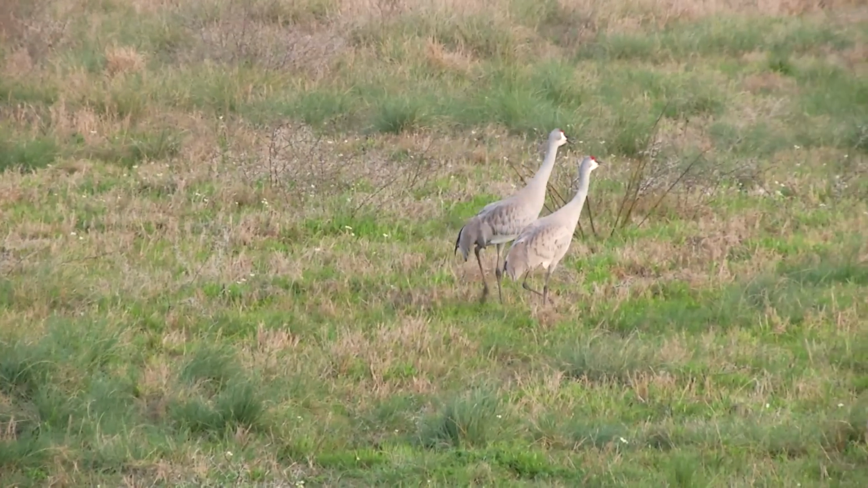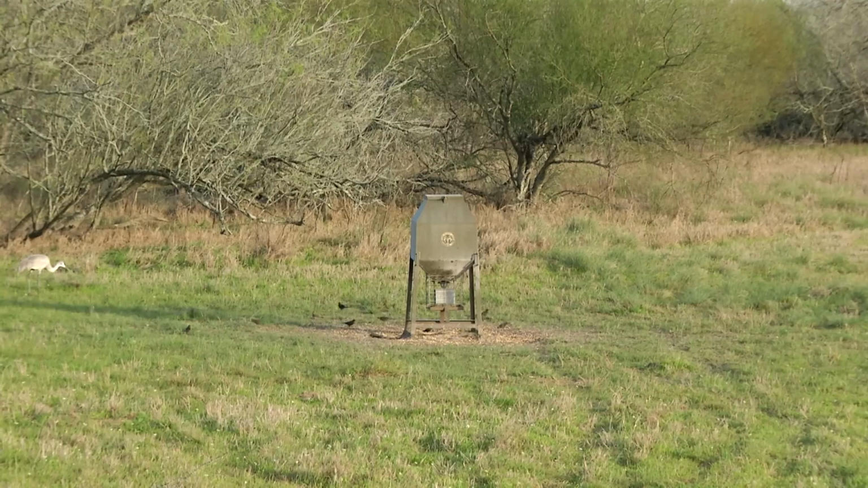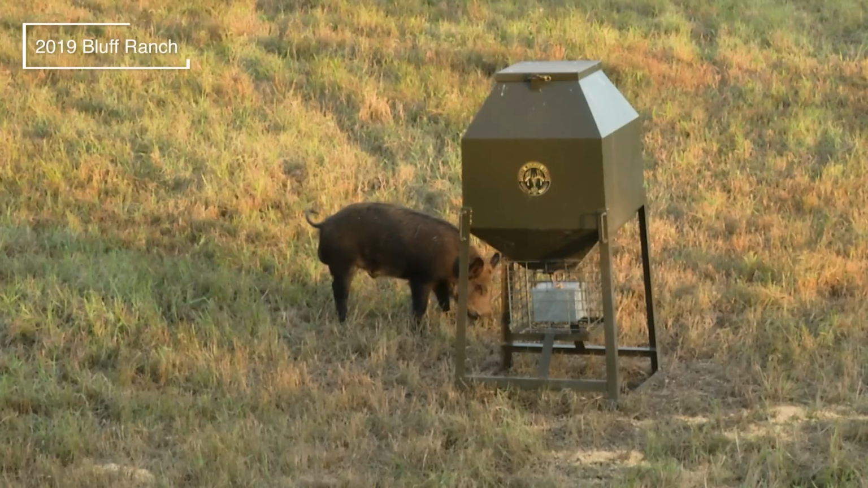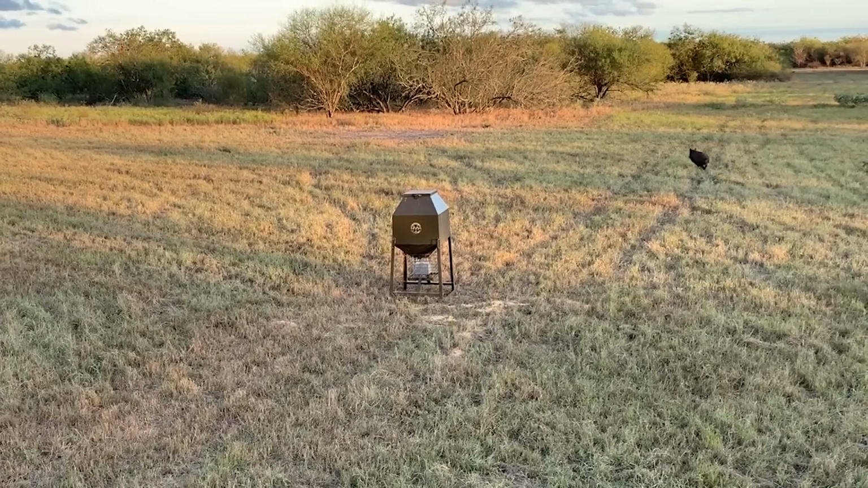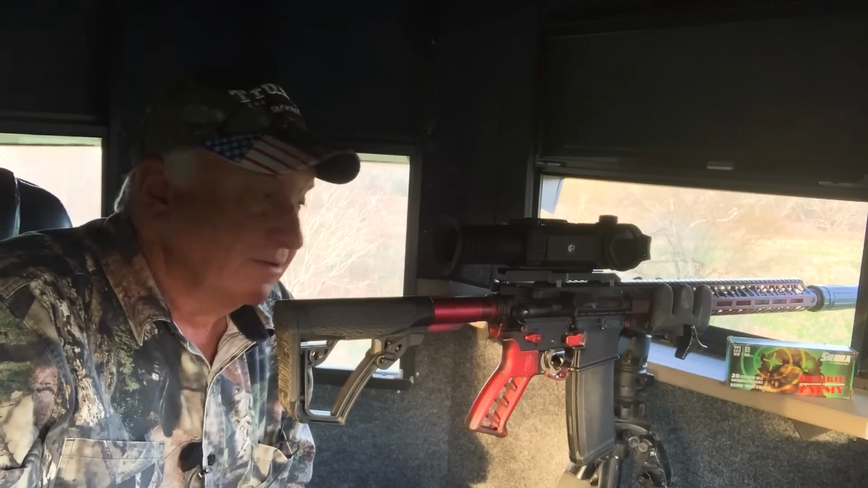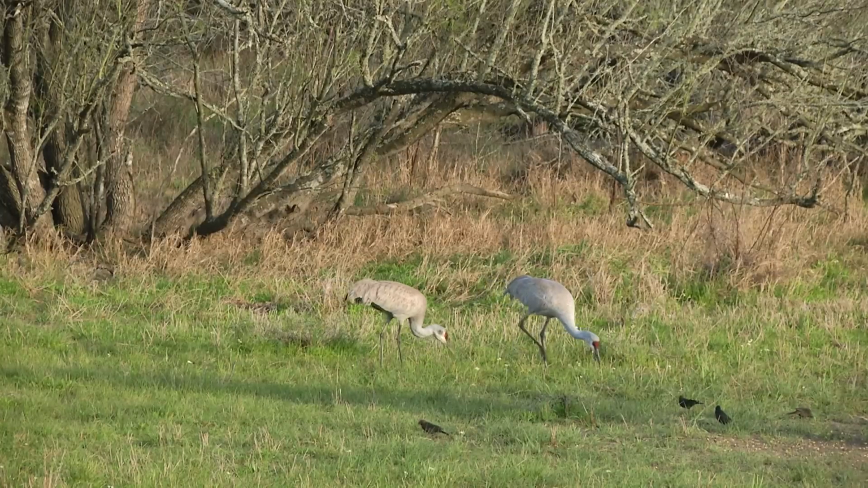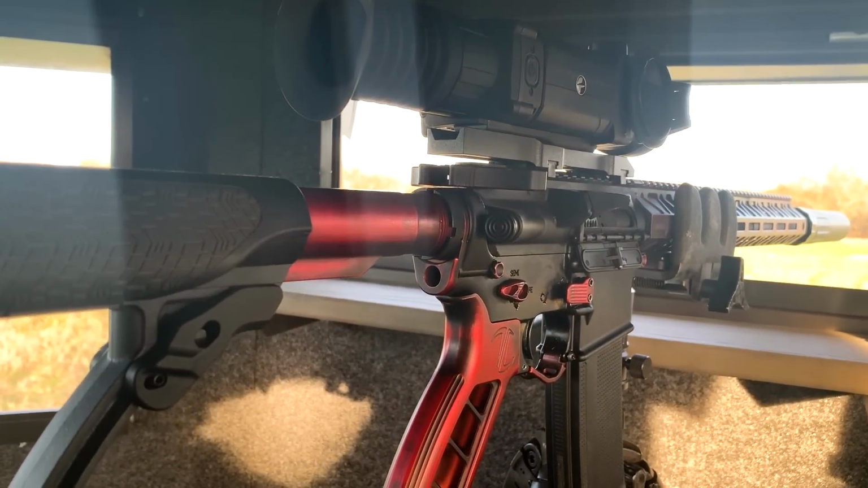All right, so I've got a pretty good setup here tonight. I've got a feeder about 50 yards out in front of me. I sat here back in deer season and shot a really nice boar hog. And so I decided it's springtime, so I'd come down here and see if I could get lucky and hopefully take a feral hog. So far, the only thing that's showed up is a couple of sandhill cranes out in front of me.